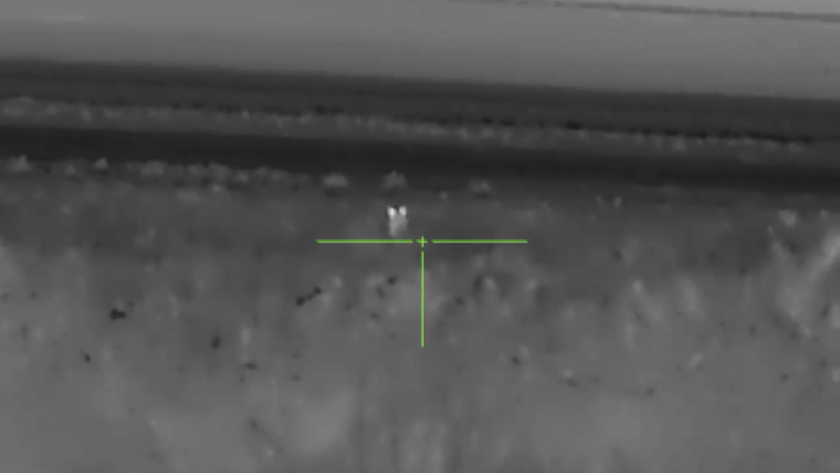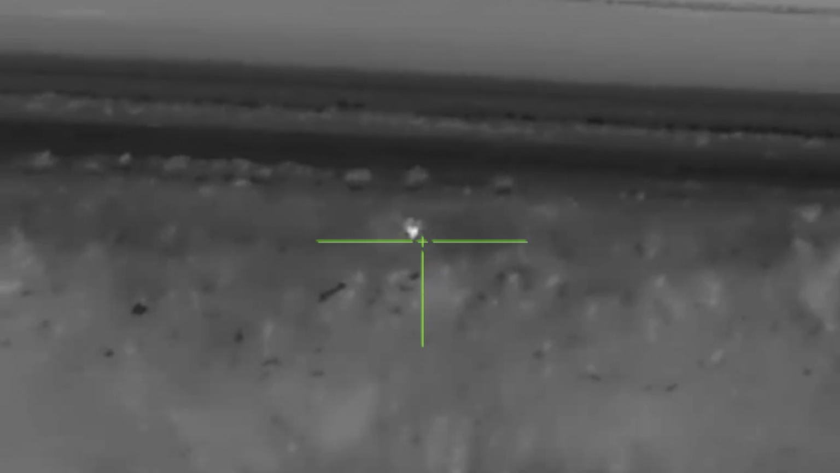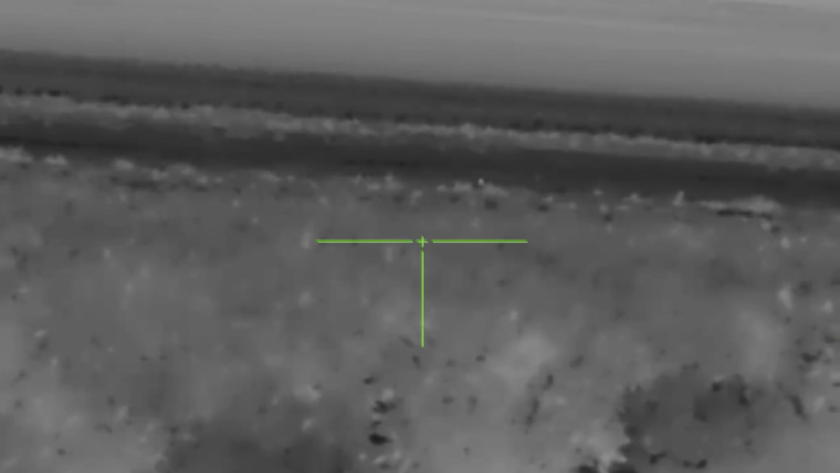After taking the shot, I realized there was probably at least 3 to 4 coyotes there. I should have been a little bit more patient. After the shot, all the coyotes ran out to about 650 to 700 yards and just hung there, watching me from the distance.